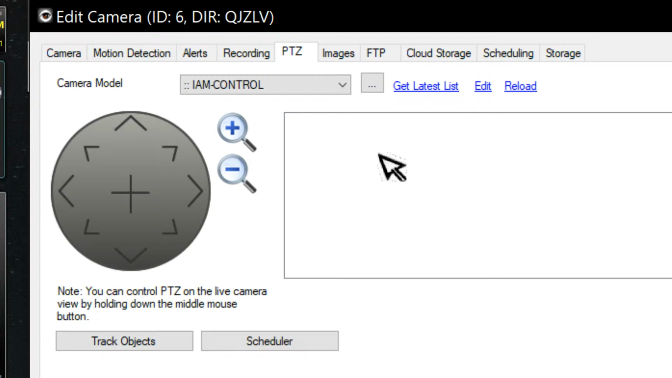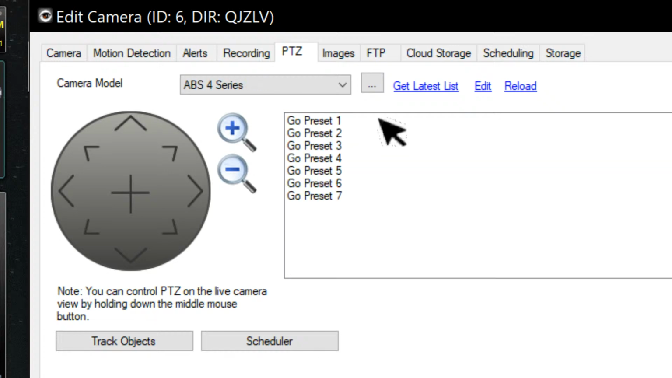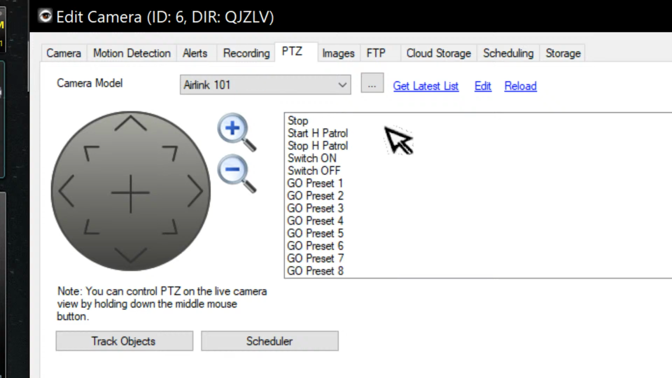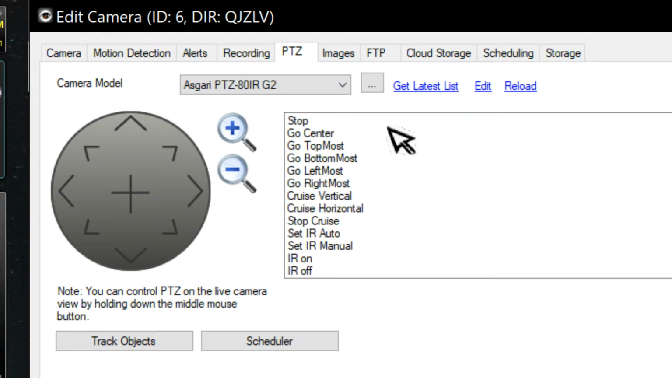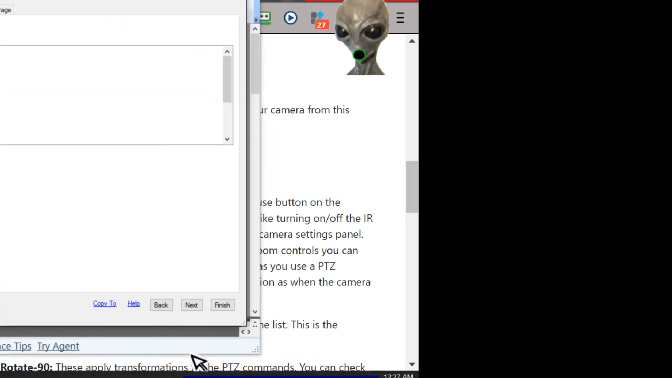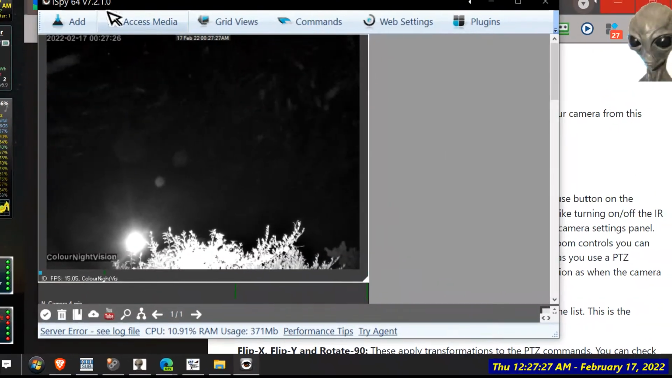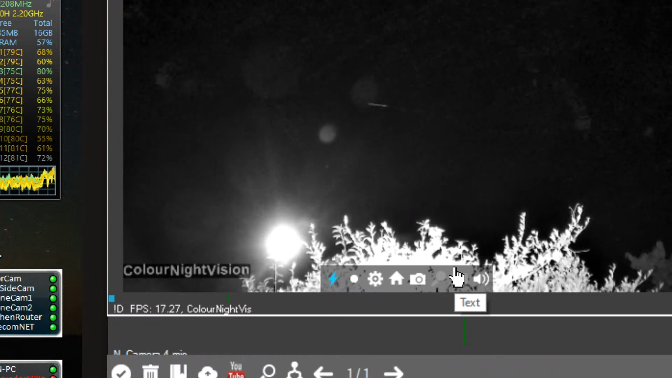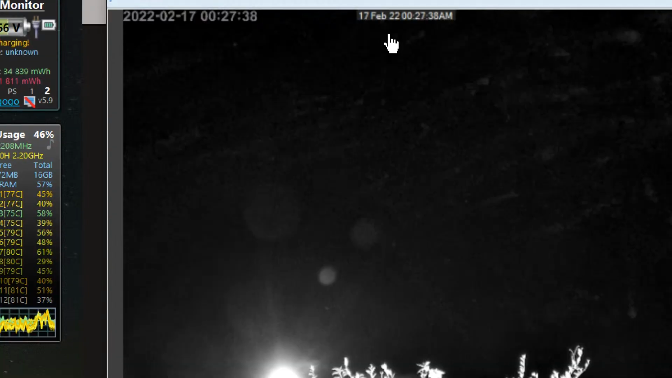I am control. Wouldn't that be good? Something simple. I'll try that one. Finish. Has it added anything? No.